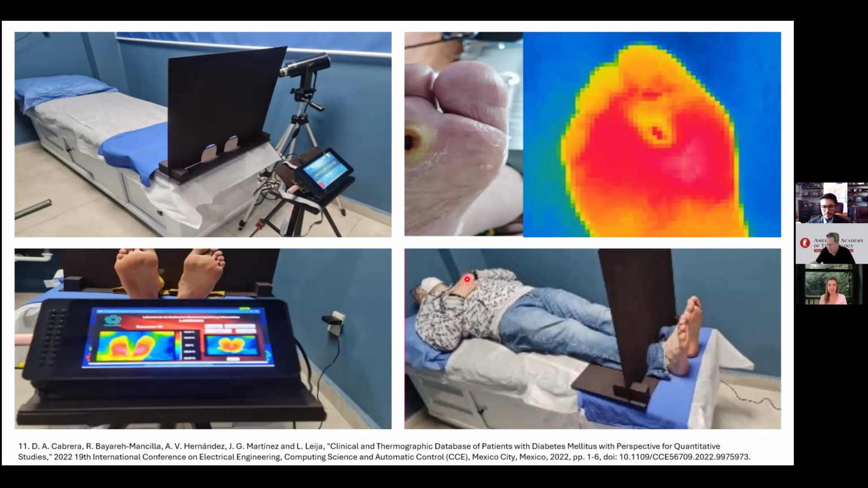we construct more data banks. And another very important aspect is that we have many opportunities here for the future. For example, it would be very interesting to calculate the receiver operating characteristic, the ROC curves, in the future to measure the performance of thermal imaging detecting early stage diabetes. It would be interesting to do intra-rater reliability analysis to understand how consistent we are.